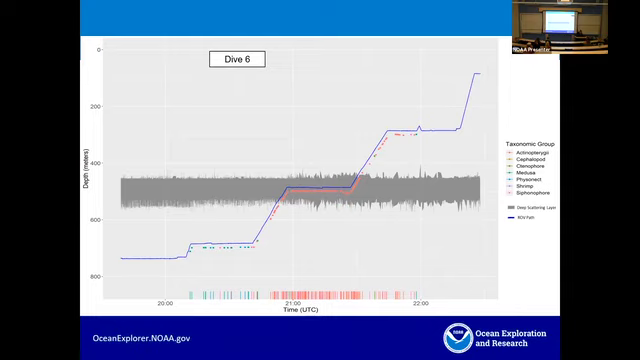So it was a quick project. I think this only happened for like, a couple of weeks after the cruise, but they did a lot of interesting work on the data. So that's definitely an area of focus for our office.